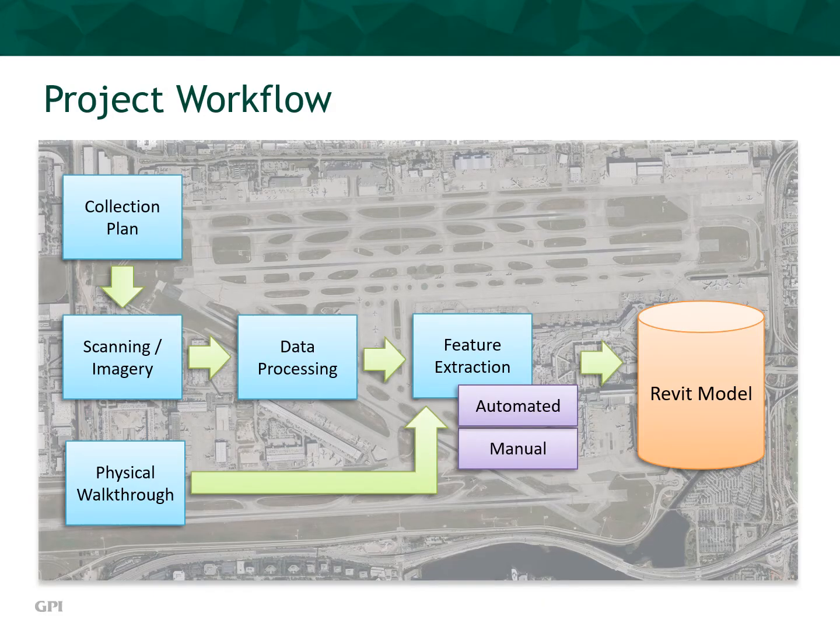BIM projects are complex and require extensive planning built into a project workflow. This starts with a collection plan, which includes a review of the floor plan for each level, an initial walkthrough to define scanner placement, and the challenges operators will face during collection. The collection plan is then implemented with the scanning imagery collection phase on site. Once the data is collected, the LiDAR is processed to index the point cloud to control and to sync the color imagery to the point cloud for the creation of a colorized point cloud.